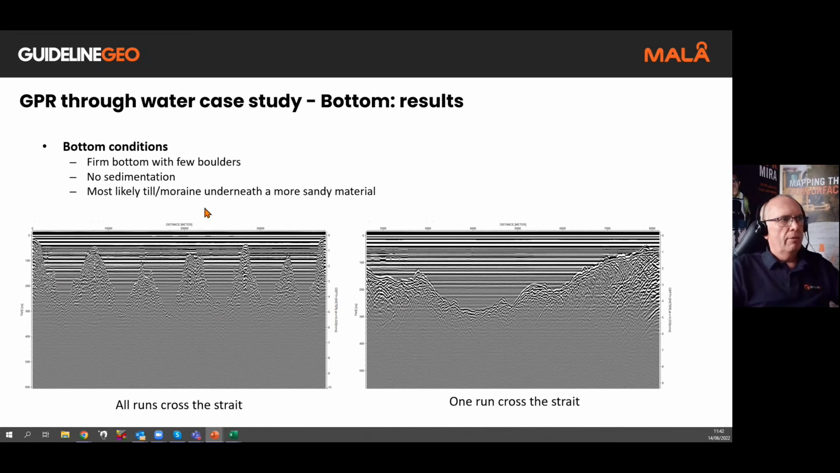We could see here we had firm bottom with just a few boulders that were imaged, these protruding sections that you can see, with very little or no sedimentation, and most likely till moraine underneath, a more sandy material in this instance.